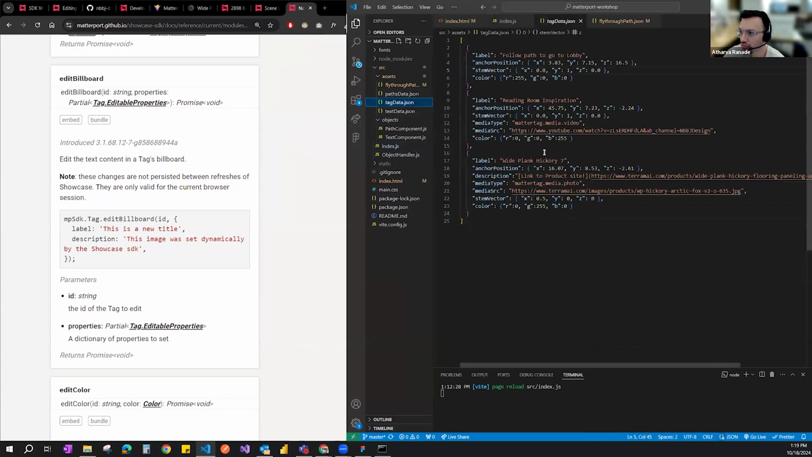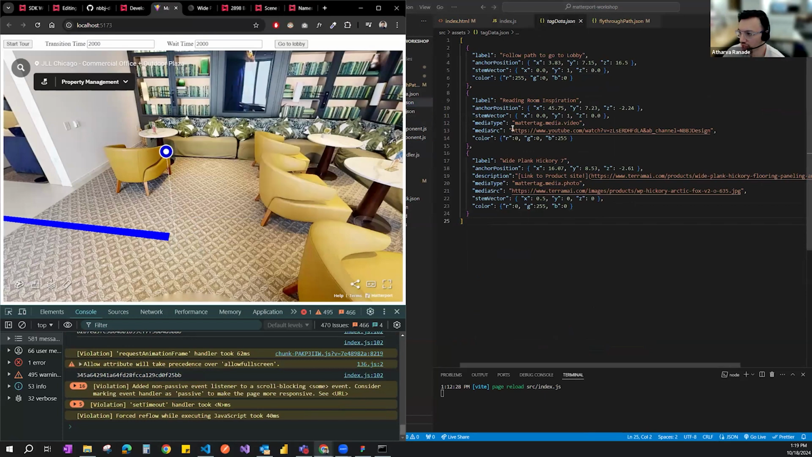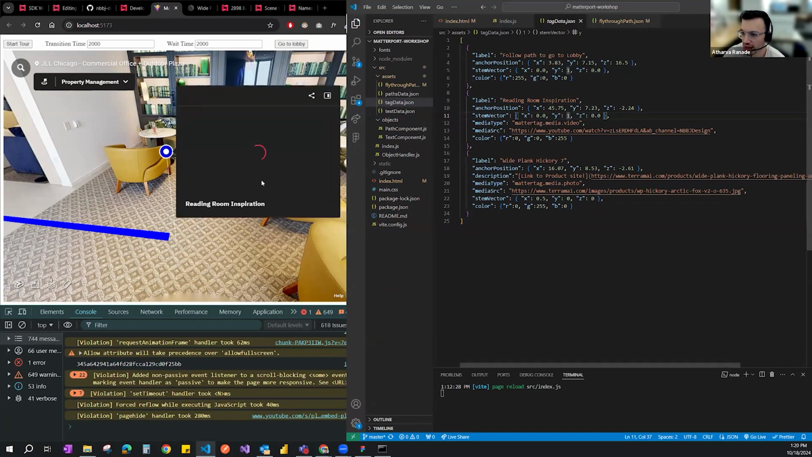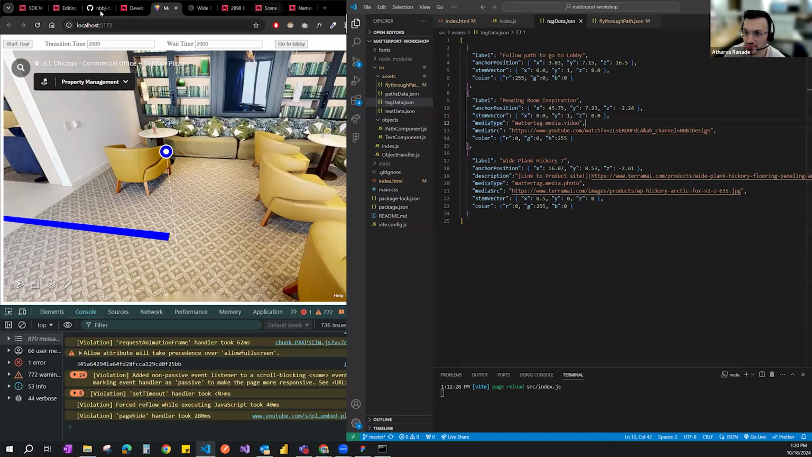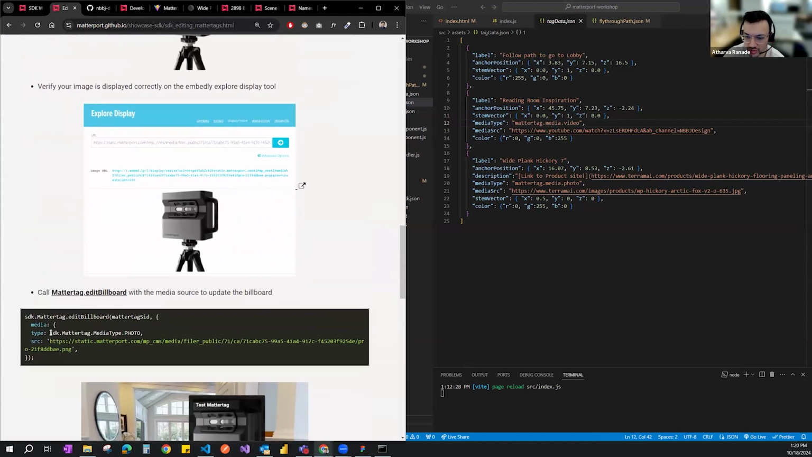So tag data, here we have that dynamically set up. So if I go to this one, this is the reading room inspiration. So we have reading room inspiration, we have the anchor position, and then we have the stem vector. I'm just using one unit in the vertical axis as the stem vector. And then we are embedding a video in it. So the media type will be matter tag.media.video because that's specifically mentioned in here. So you have to specify the type. So you could have photo or you could have a video.